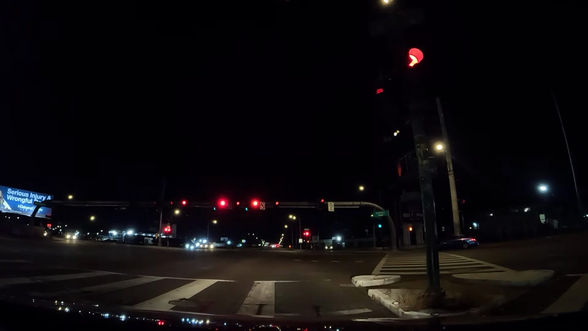My hearing aids. Oh, it's not so connected to the car. There you go. Fine. Looks like I disconnected first.